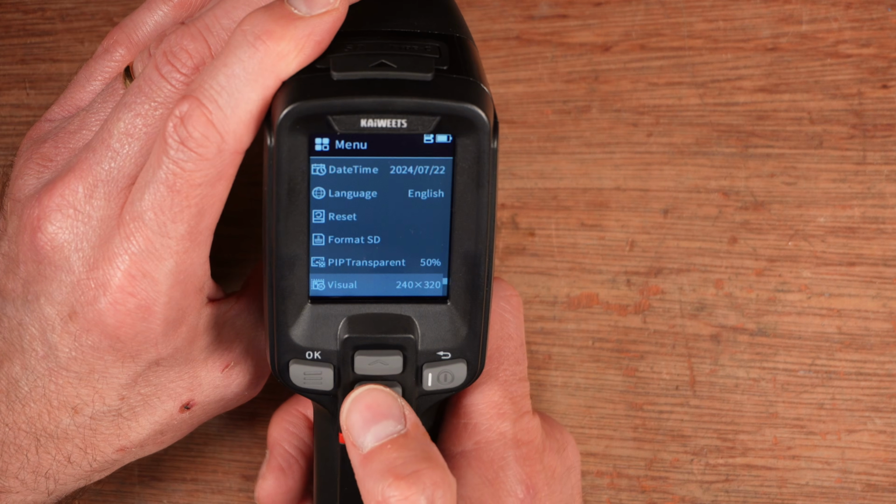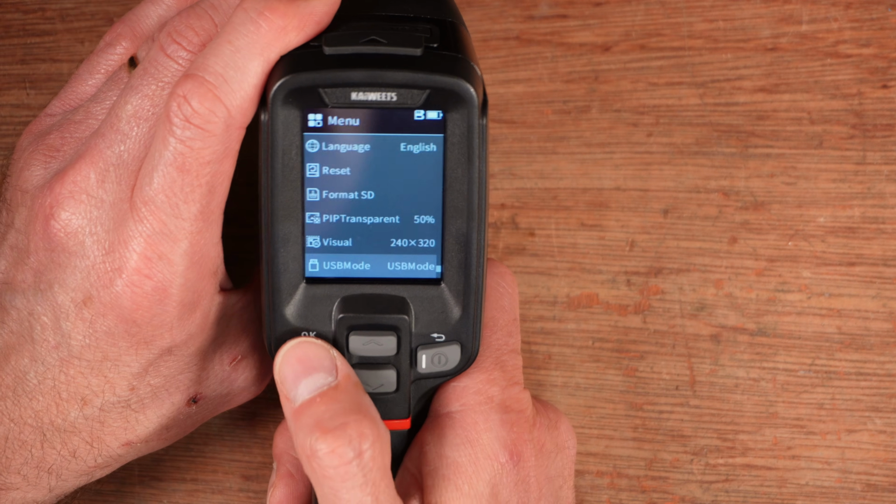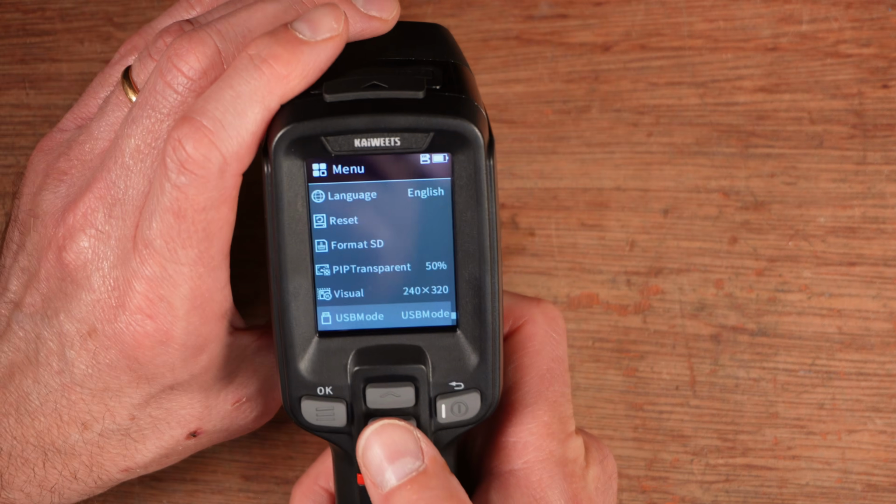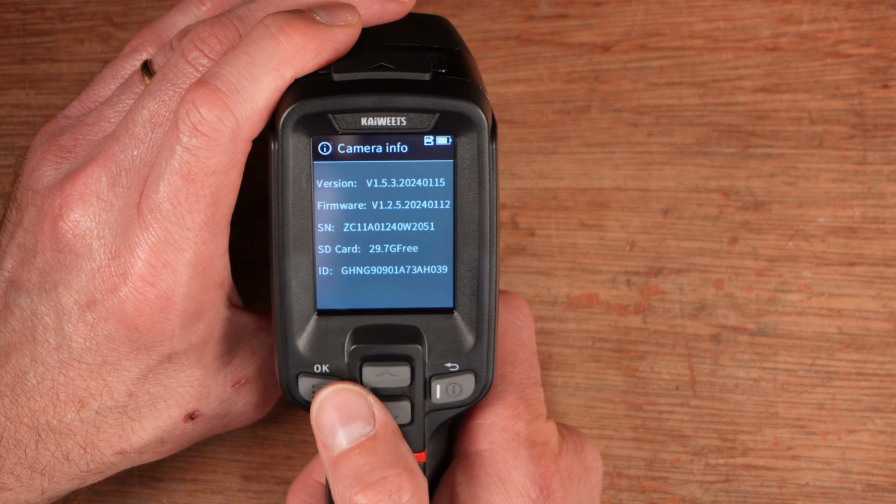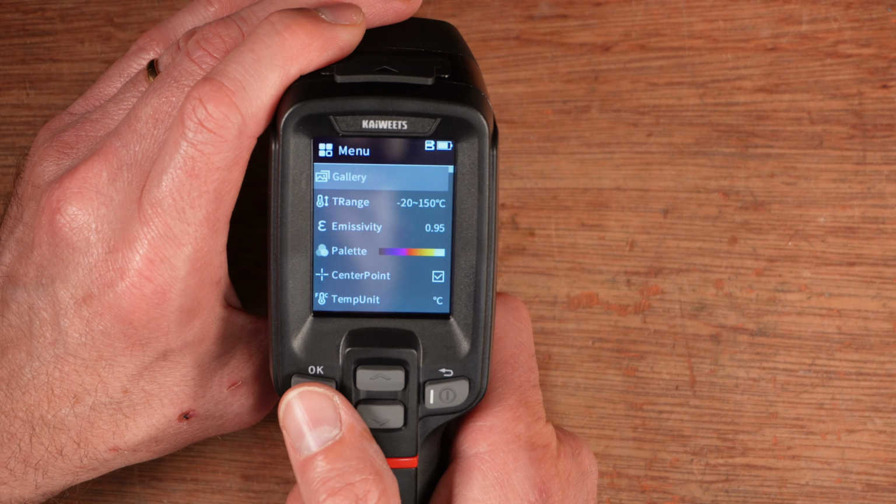Anyway, I would say leave that at, because it's the thermal image you're interested in anyway. And USB mode, you can switch that between projection and USB mode, which is external storage. Camera info, there's the firmwares and everything. And then we're back to the beginning.